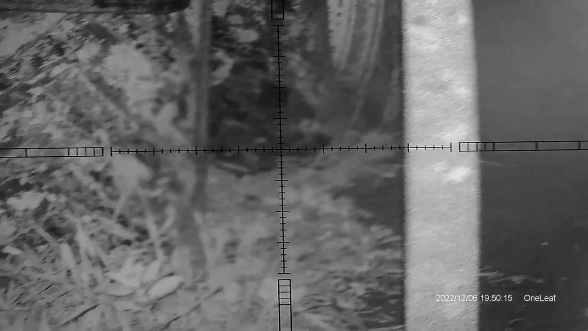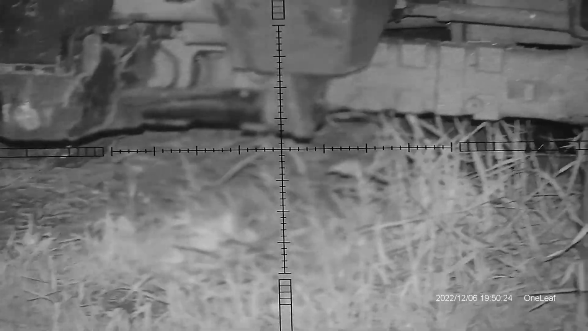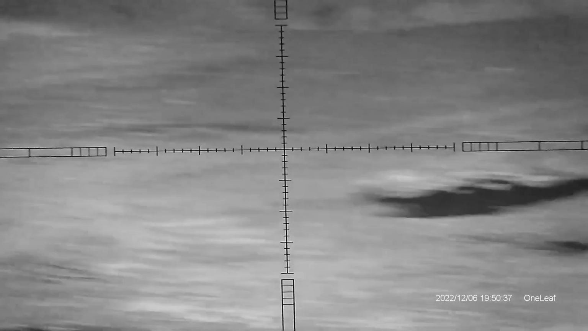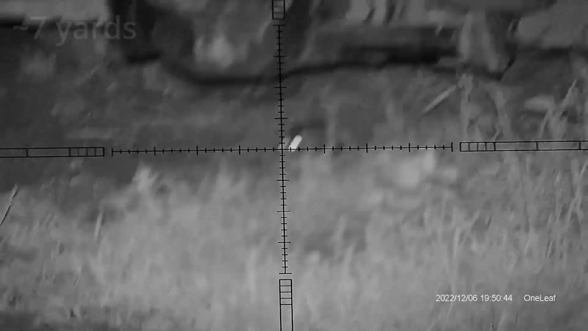Whether you're using this at night or during the day, the quality is beautiful. Here I'm scanning around. I think the IR level here is about 1 or maybe 2. This is underneath some machinery on one of my ratting permissions, and you'll see in a moment a dirty little rat comes out to play. If you're new to nighttime shooting or you're experienced, these units are absolutely perfect.